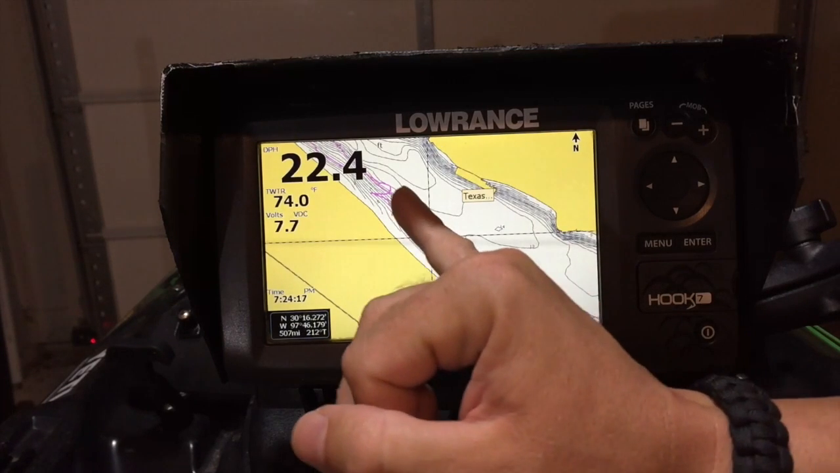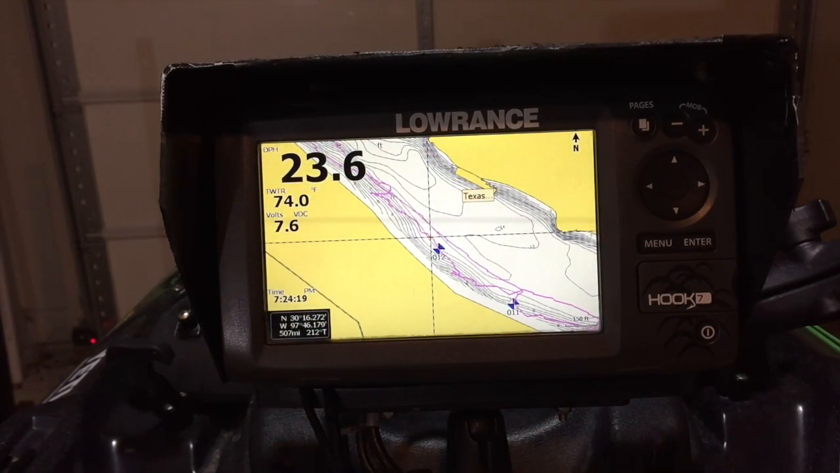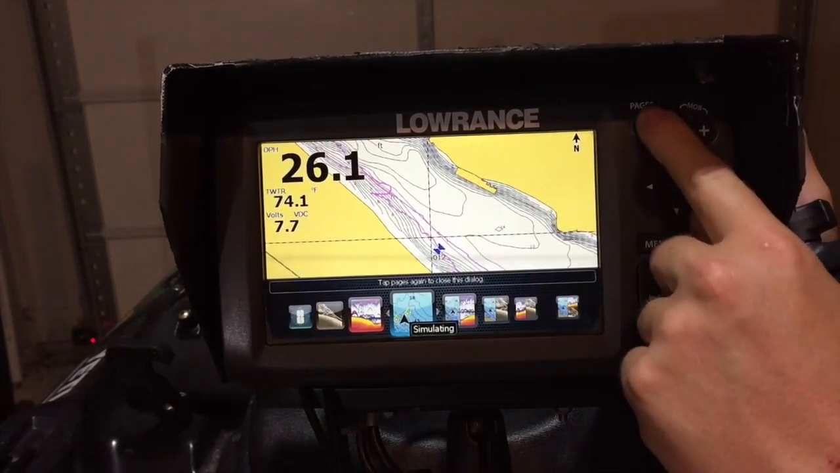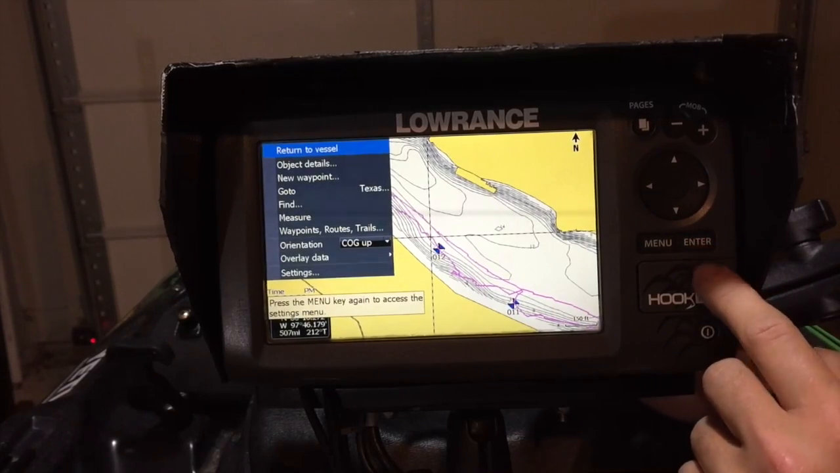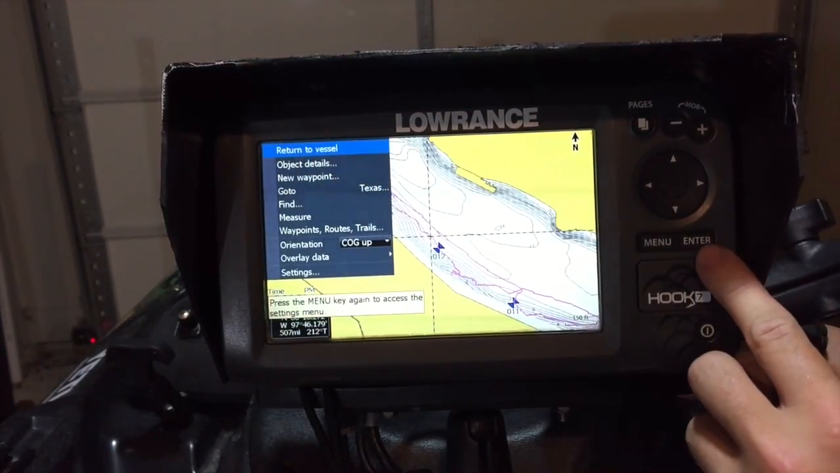So if you see here, this is one of my spots that I last fished, basically where I turned my fish finder off the last time I was fishing. So it's gonna automatically take me back there. You hit menu one more time and you can see now it will say return to vessel.